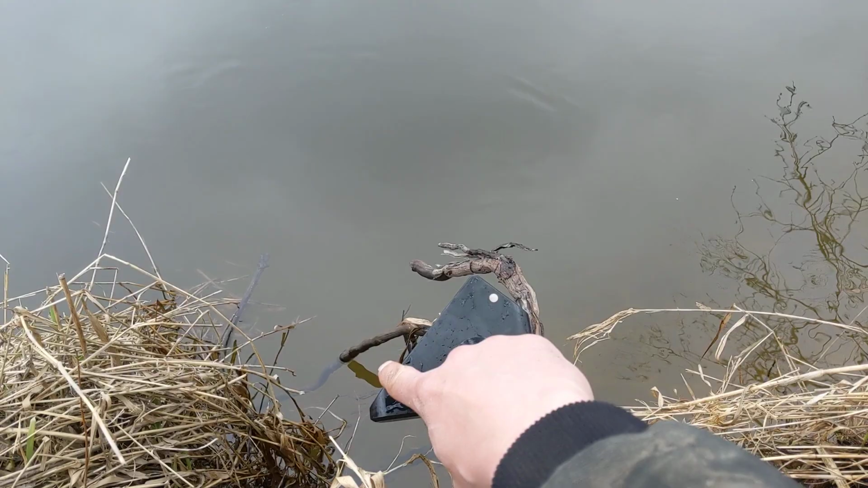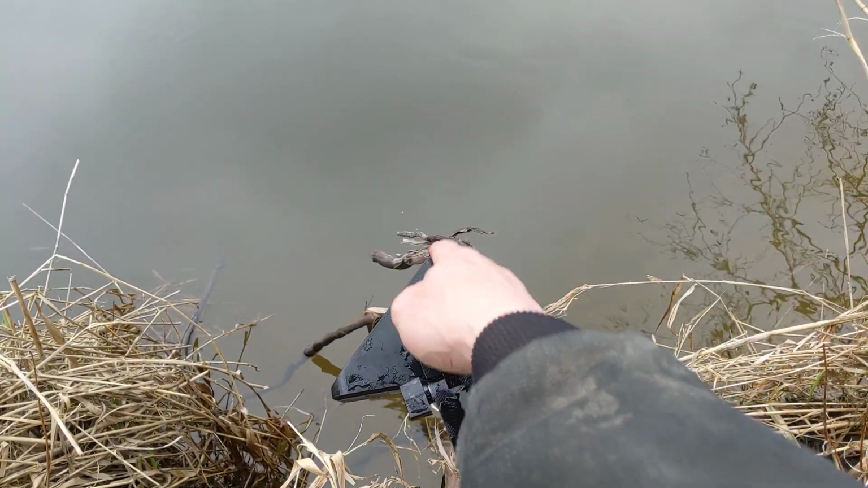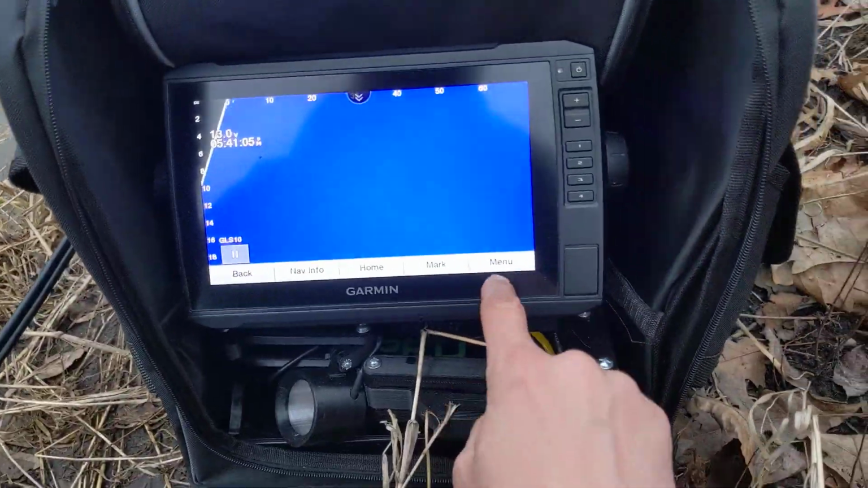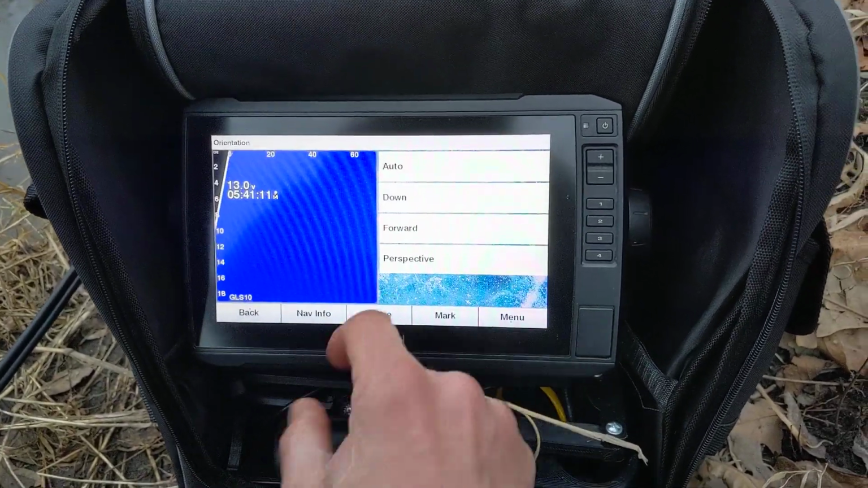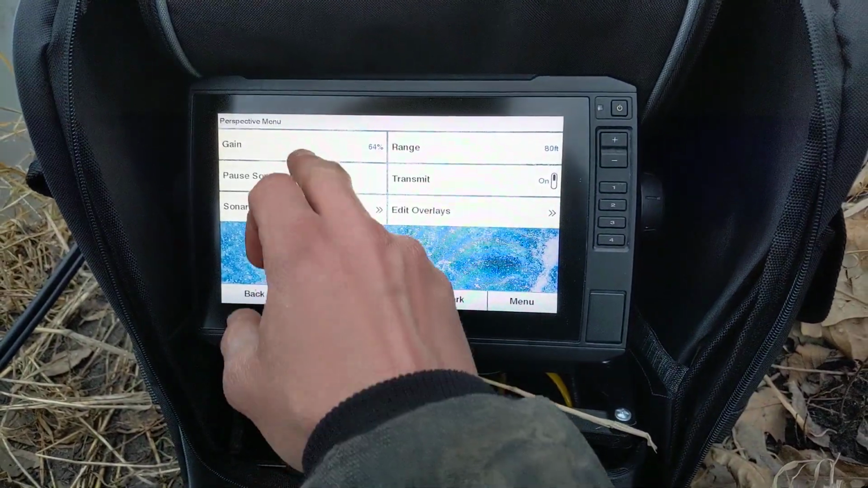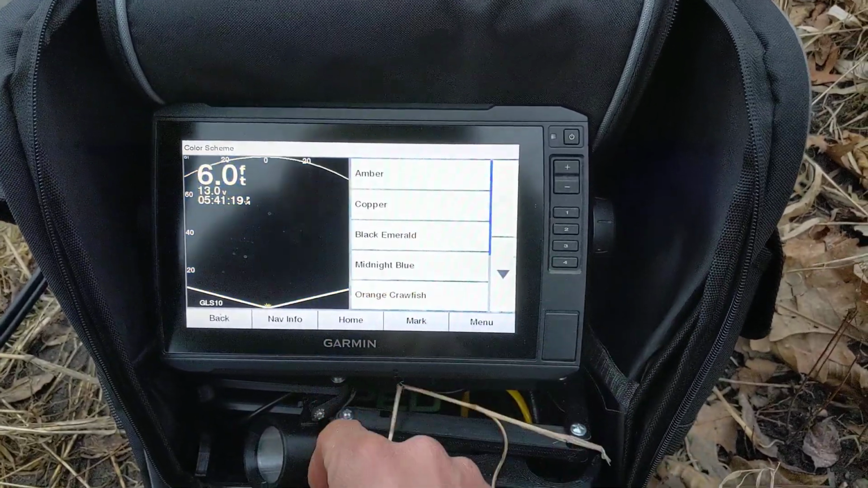And just remember, it's more of this edge that's shooting when in perspective mode than this straightforward. It's more of here. So I'll kind of show you here. I'm going to go into it. So, menu, sonar setup, installation, orientation, perspective. Now I don't want this color scheme, so I'm going to come back in here again, sonar setup here, and I'm going to go to amber.